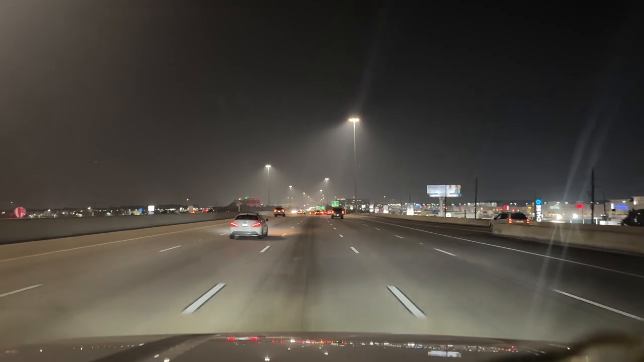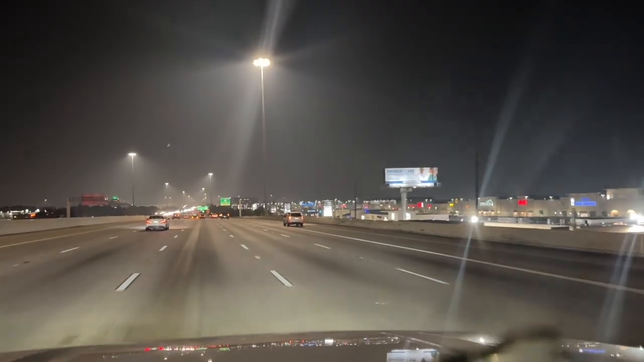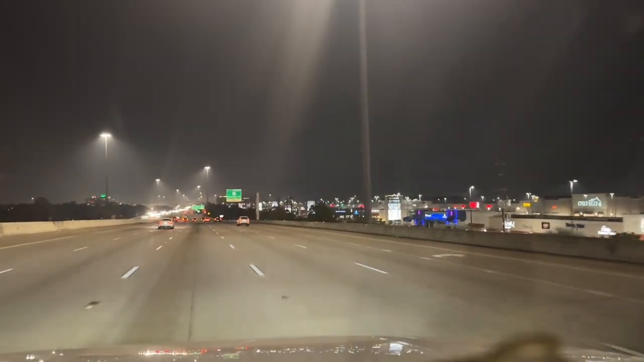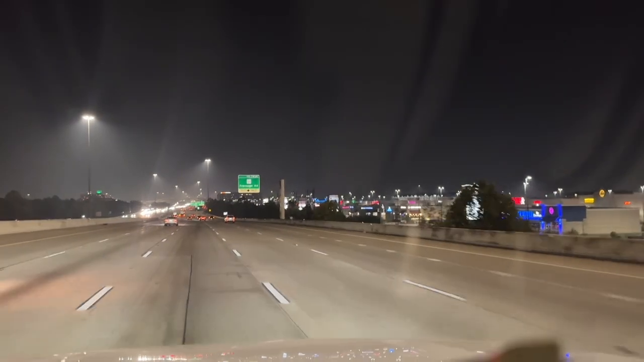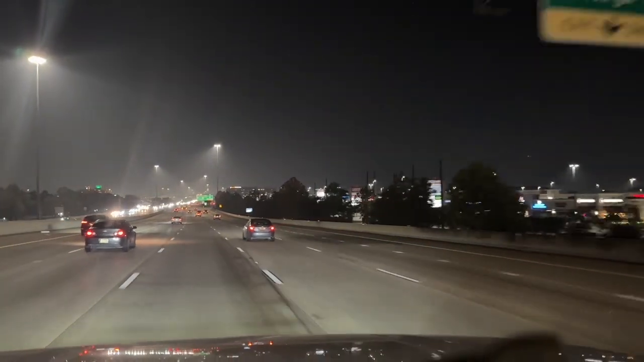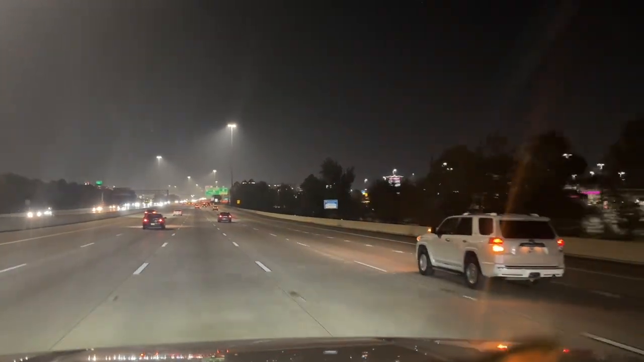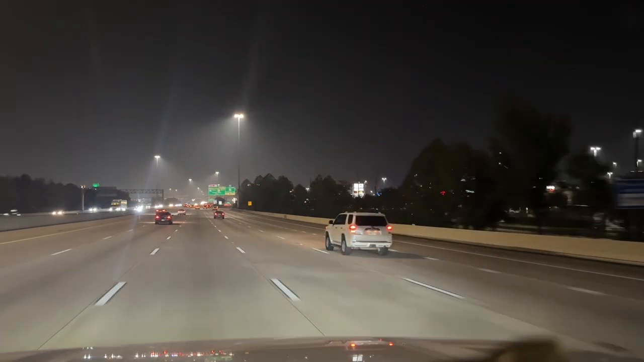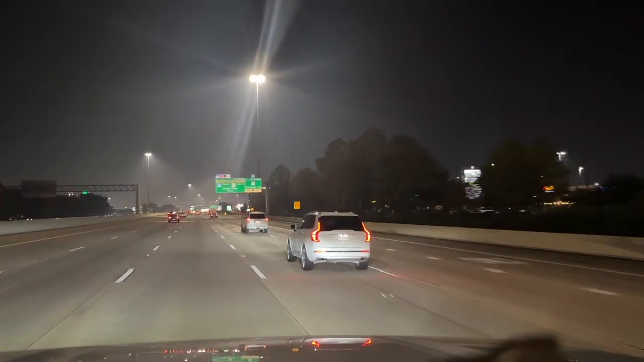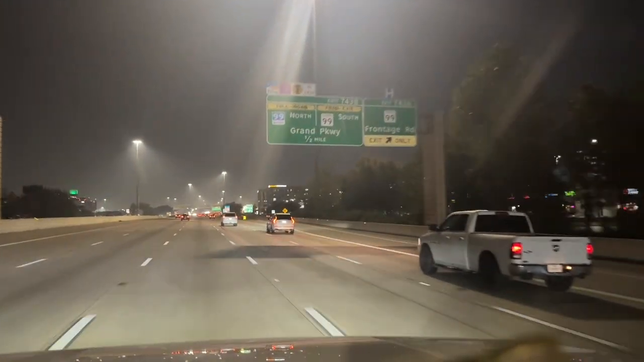You come through here, take a look over there. Look at all that stuff. Can you see it? Let me clean the windshield real quick. Hopefully that helped a little. I can't even look with my eyeballs over there. All I want to do is focus right in front of me. I think I'd like to get over one more lane, but maybe I'll just sit right here. Not a ton of cars.